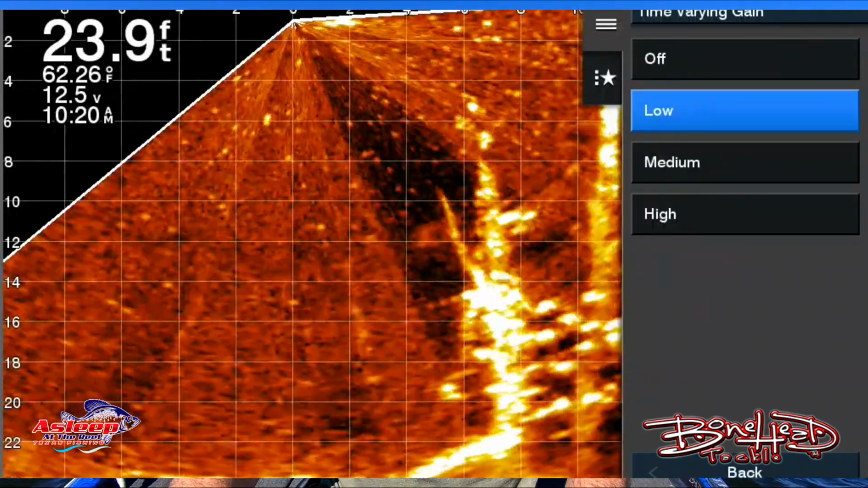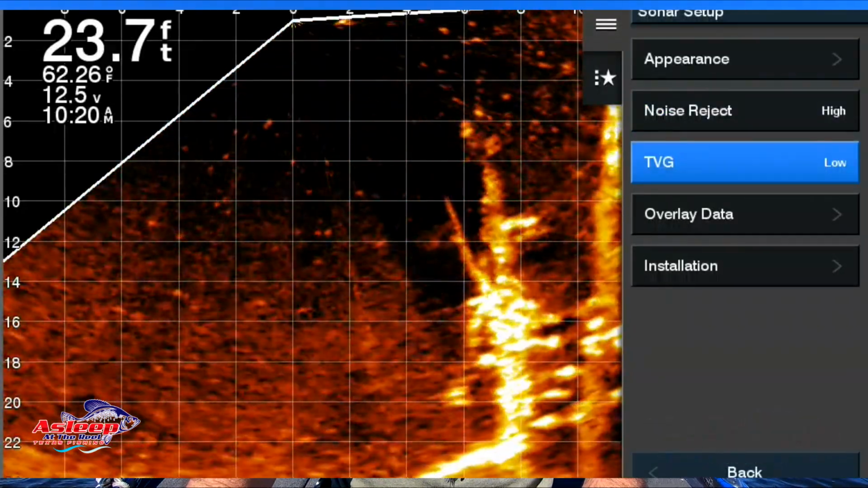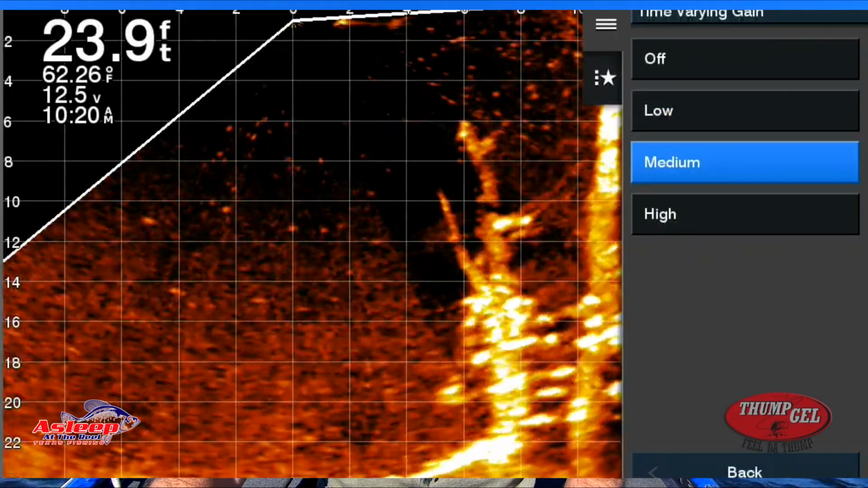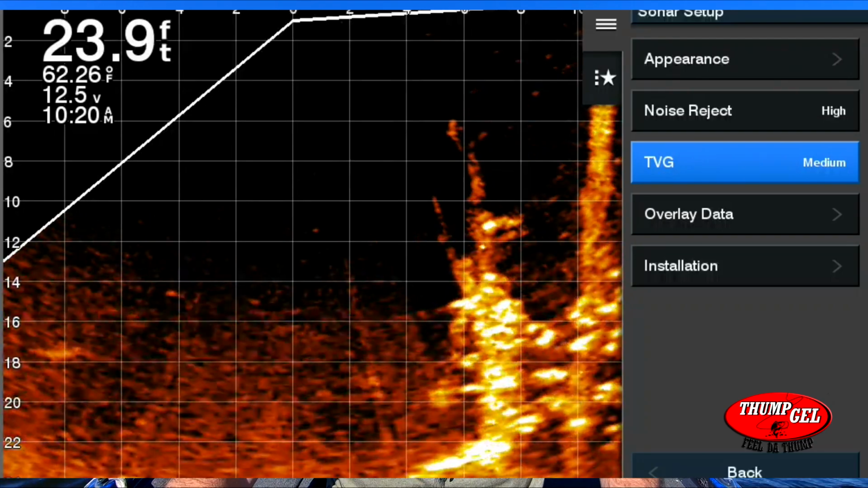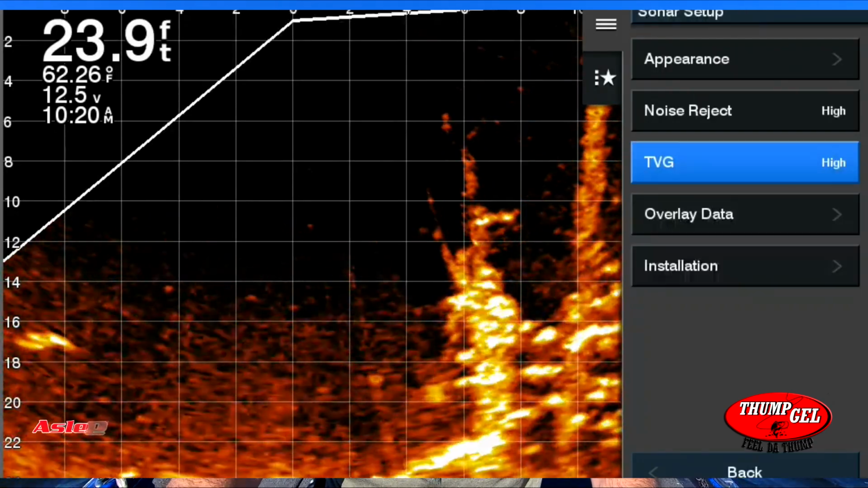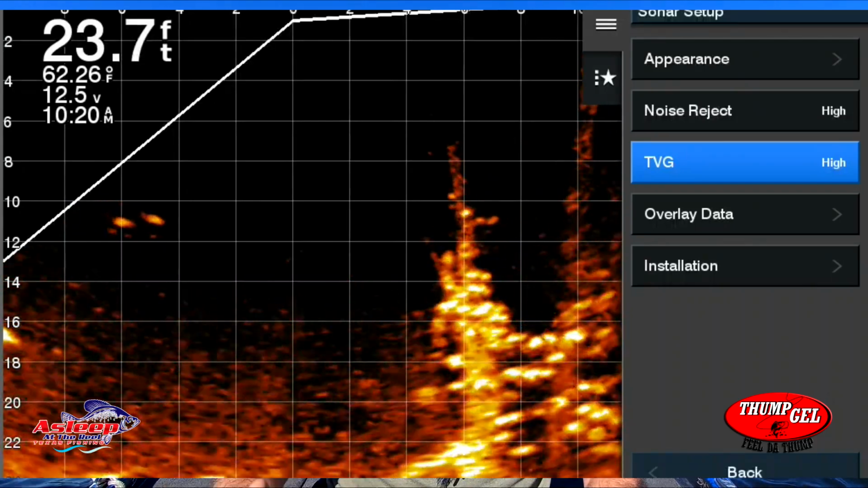So if I go on low, you'll notice there's going to be a little black thing that pops in. Wow, that was a lot for that. Actually, I didn't think it would be that much. Well, I am in 23 foot of water. Go to medium, it takes out more, and go to high, it does it again. So you notice the tops of my trees have now disappeared.